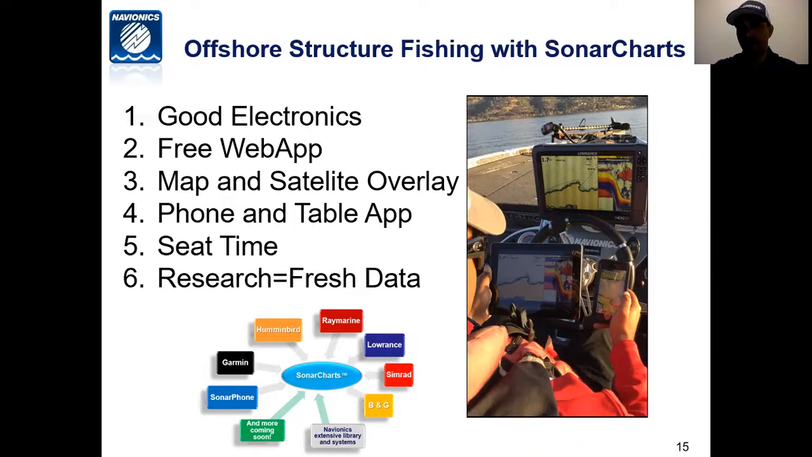There's also a free web app on Navionics. I'm going to show you how to use that. Again, mapping and satellite overlay so that you can see the things. I primarily use satellite overlay if I'm trying to find backwaters on lakes like Lake Havasu, the Delta, Louisiana Delta, tidal waters. Any lakes or bodies of water that have backwaters is where I'm going to use satellite overlay.